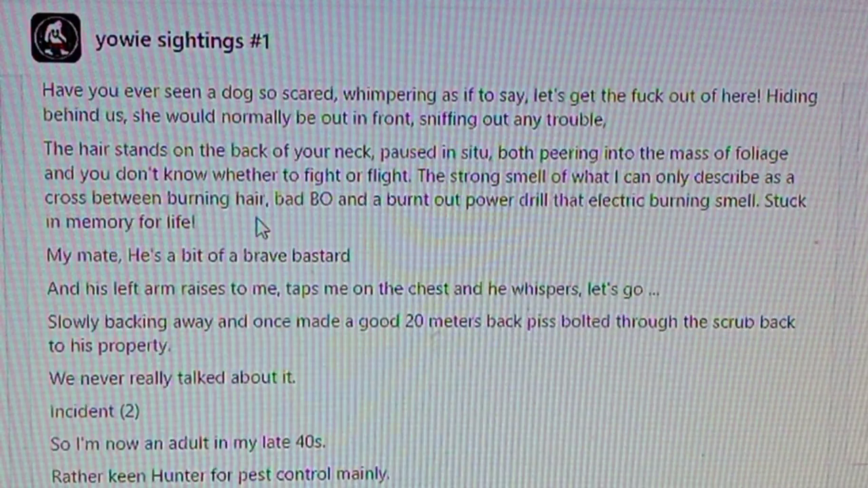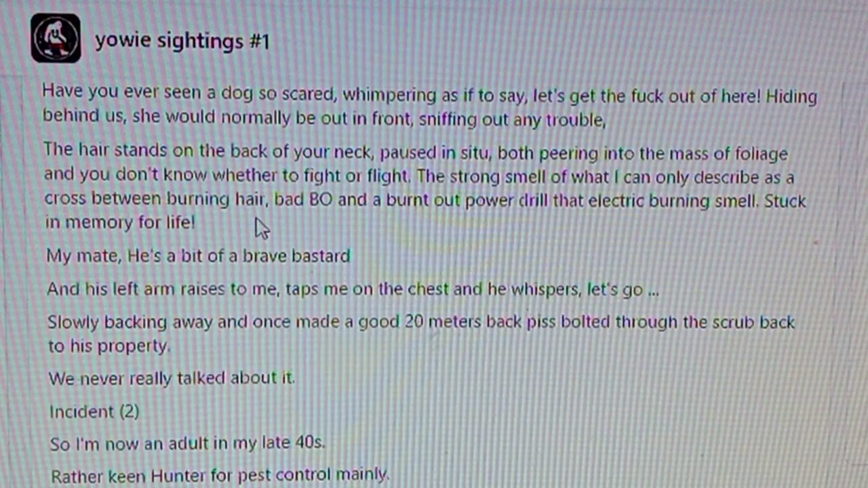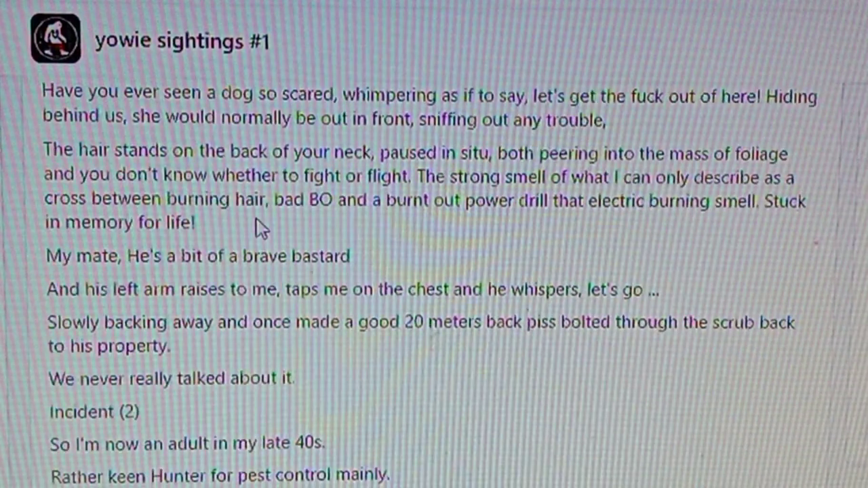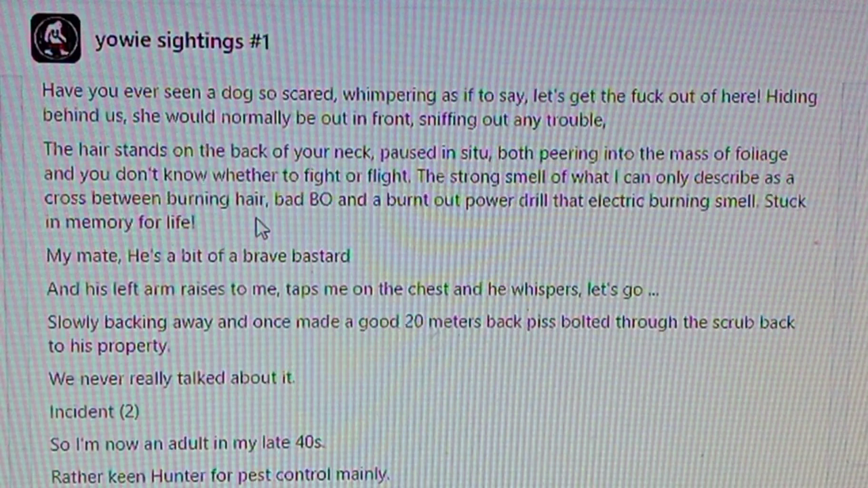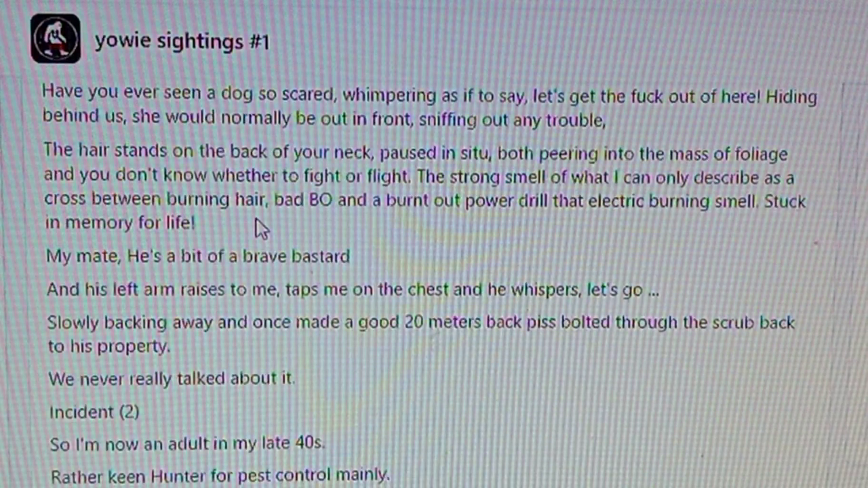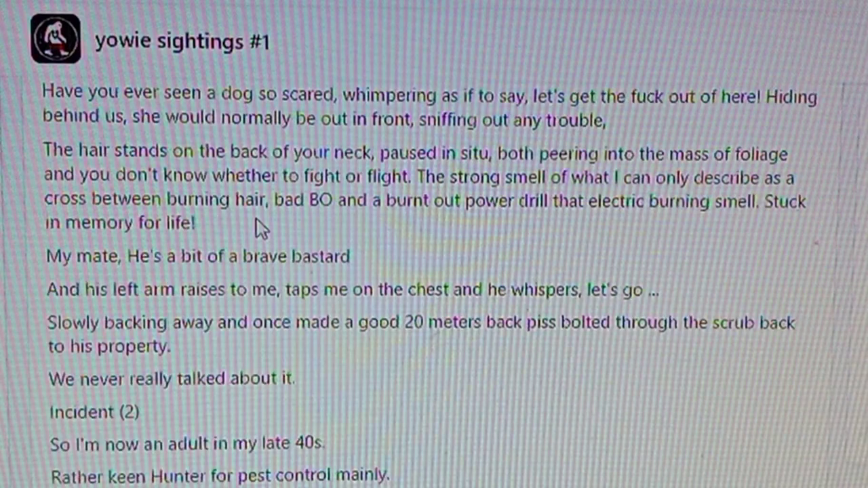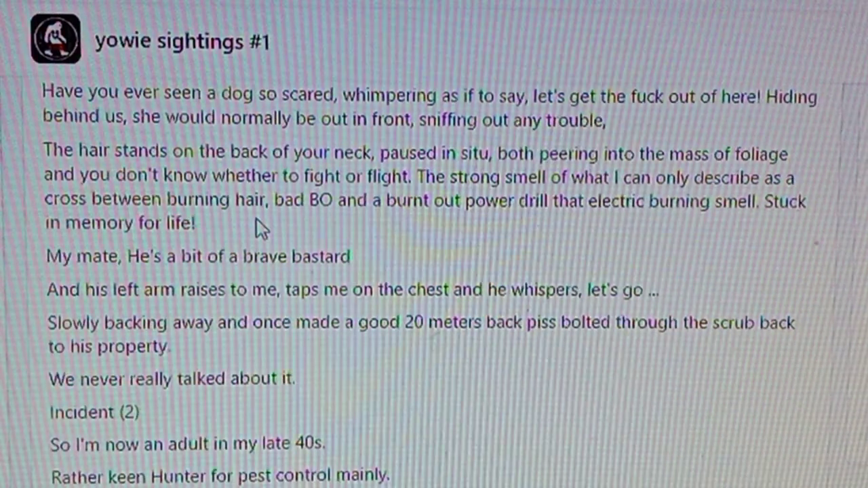The hair stands on the back of your neck. We pause, both peering into the mass of foliage, and you don't know whether to fight or flee. The strong smell of what I can only describe as a cross between burning hair and BO and a burnt out power drill. The electric burning smell. Stuck in memory for life.